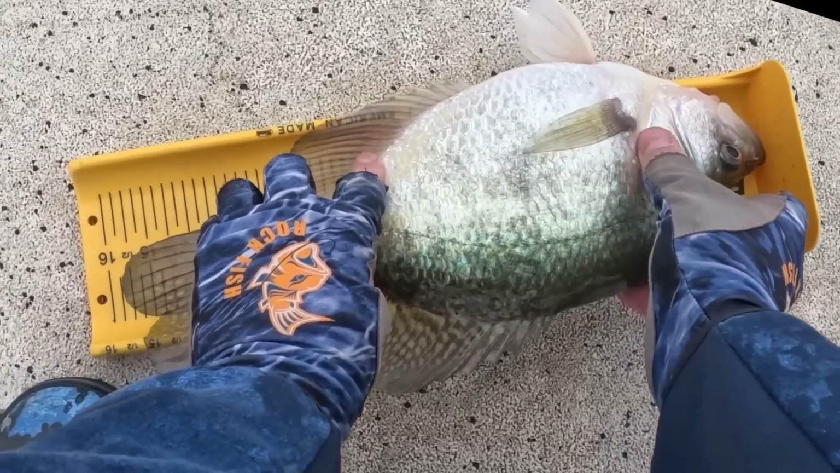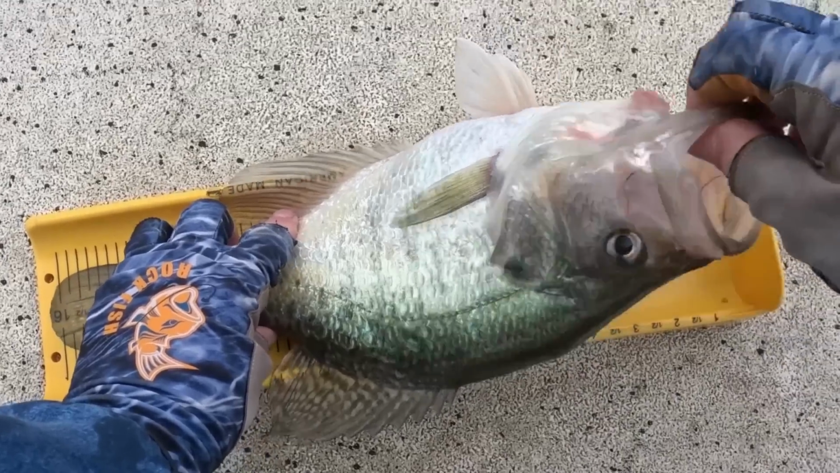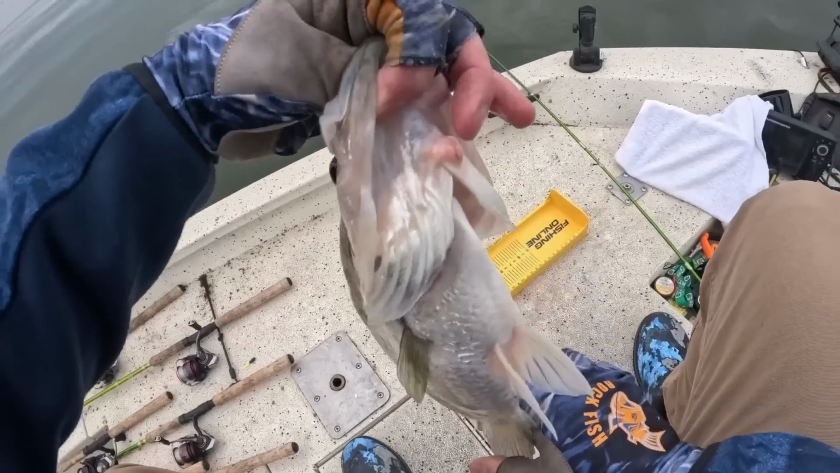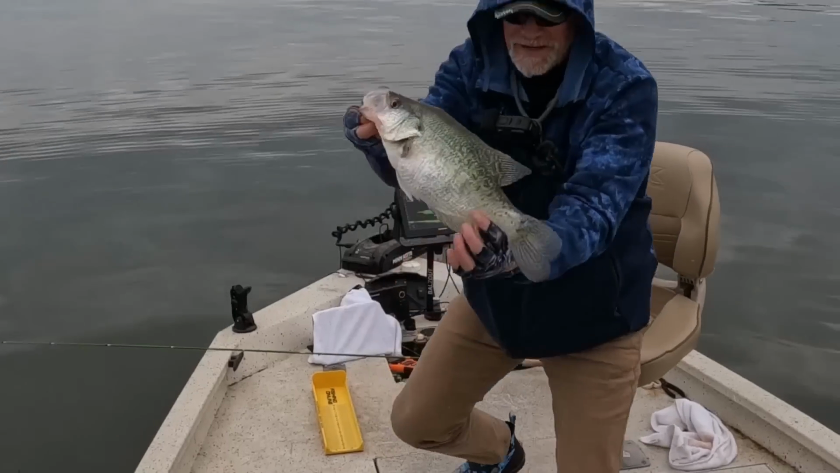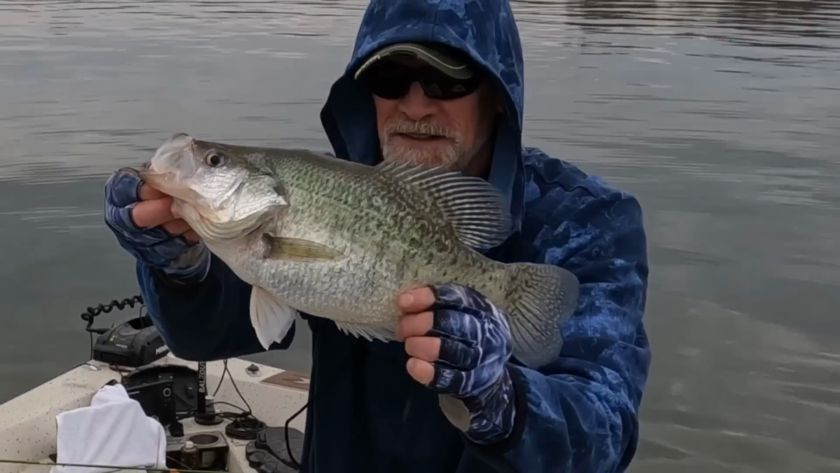That sucker's 15, over 15 and a half. Look at the jelly in that belly. Goodness gracious. Look at that toad, man. That's a full-grown crappie. Look at that sucker. That's a big old white crappie. Look at that belly. Yes.